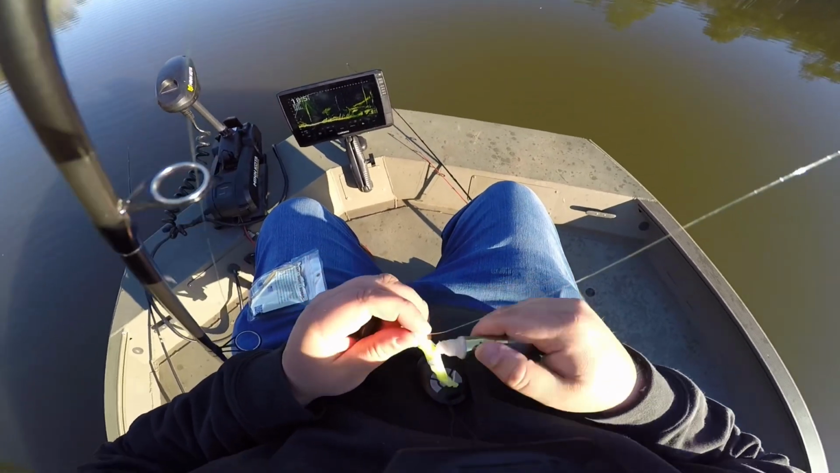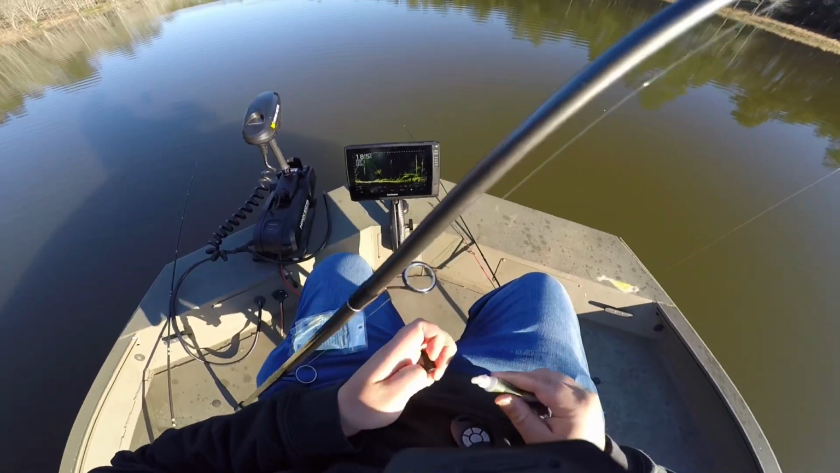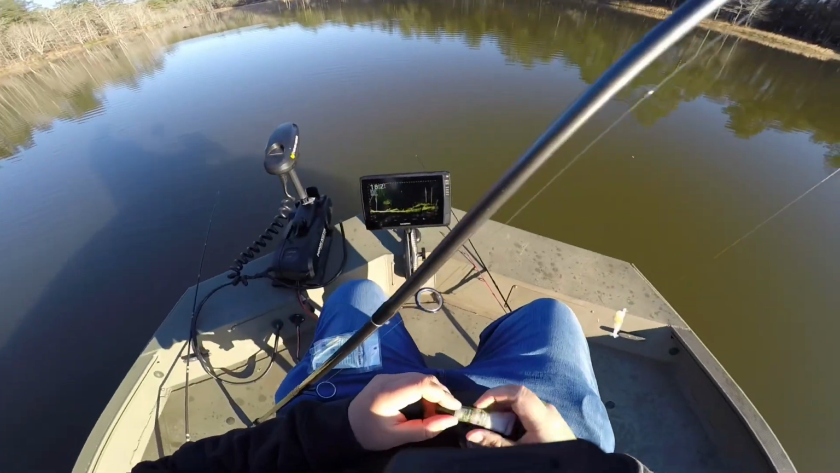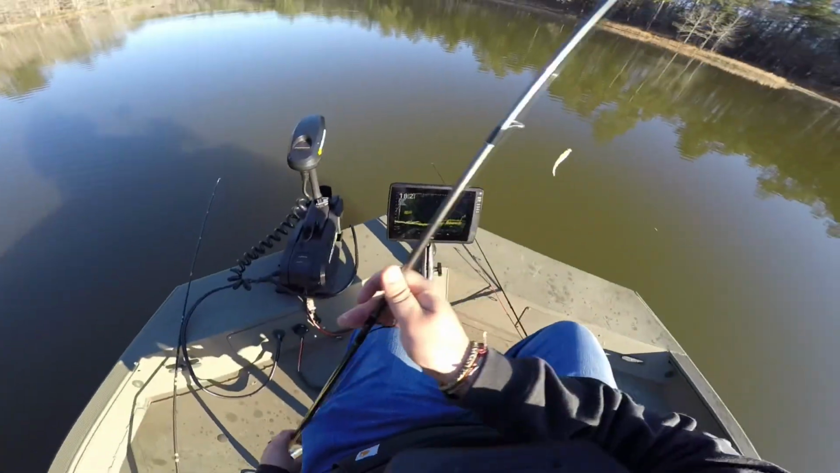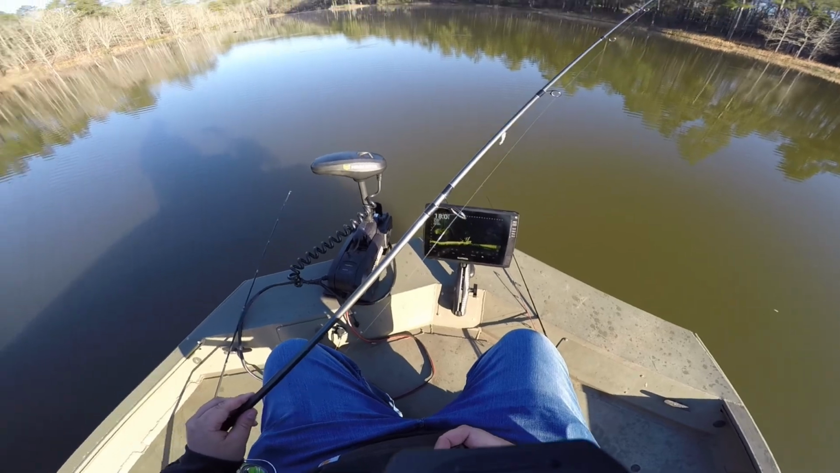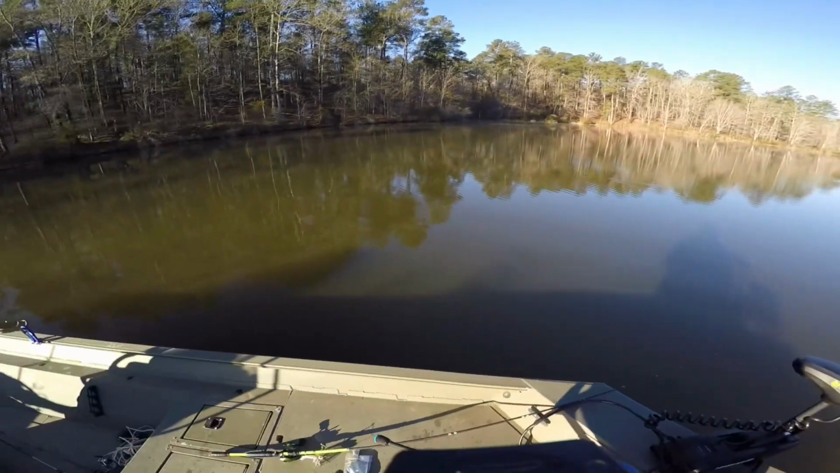What this does is it makes your bait show up a little bit better on the sonar, but it's also scented. It almost smells like garlic to me, but I don't know if it's the metal content in it or not. It does help make your bait pop on the sonar a little bit better.